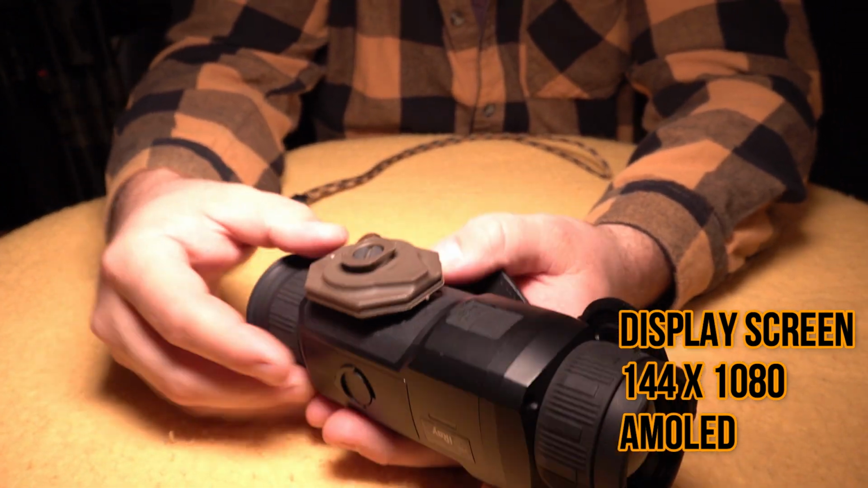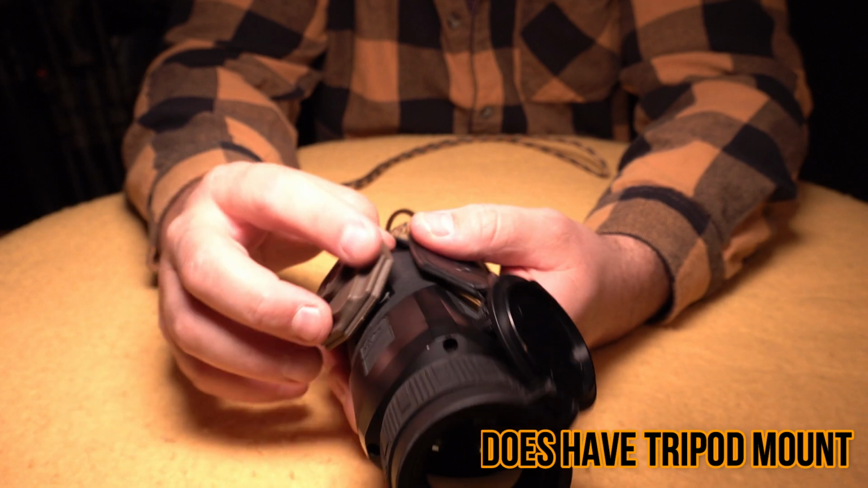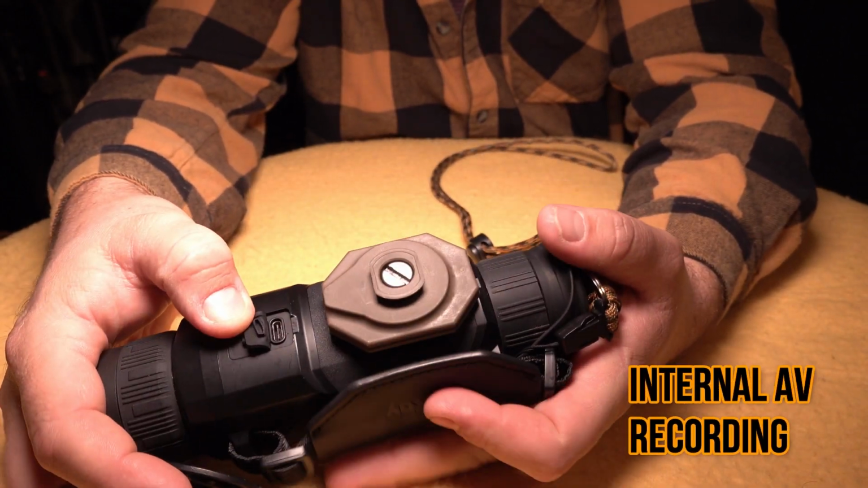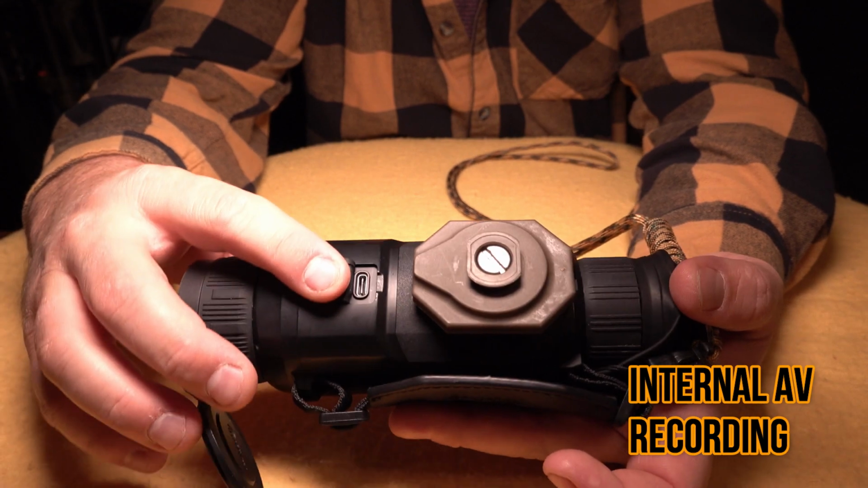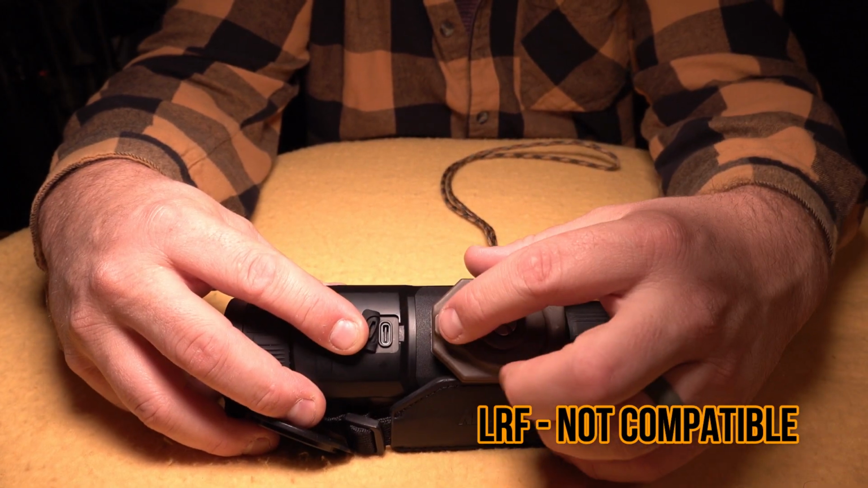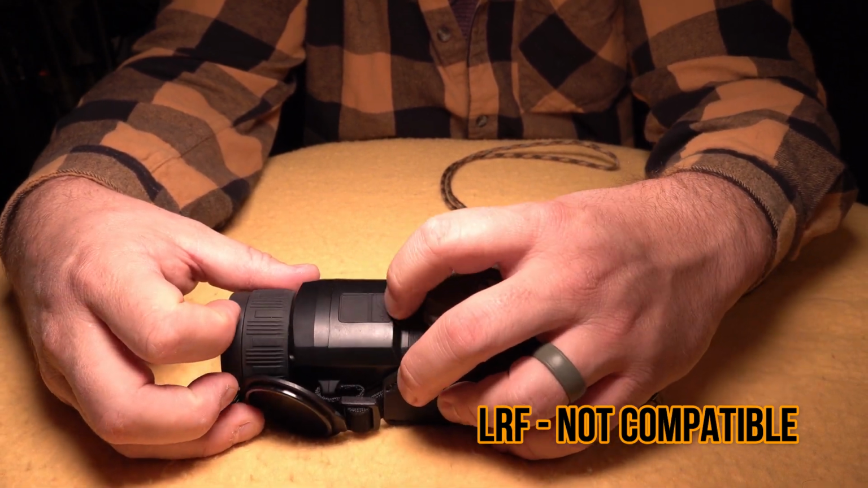On the bottom, you do have a 1/4 by 20 threaded tripod mount. Again, I've got these Primos trigger sticks plates that are in. I really love these things. They've been great. And then on the bottom is where you connect the USB-C port if you want to transfer your files straight from your device into your laptop, or you can charge it from here. You can do all the standard things with this USB-C port that you can do on almost every thermal. On the other side, it looks like there ought to be something there, but there's nothing there. It's just a dummy spot.